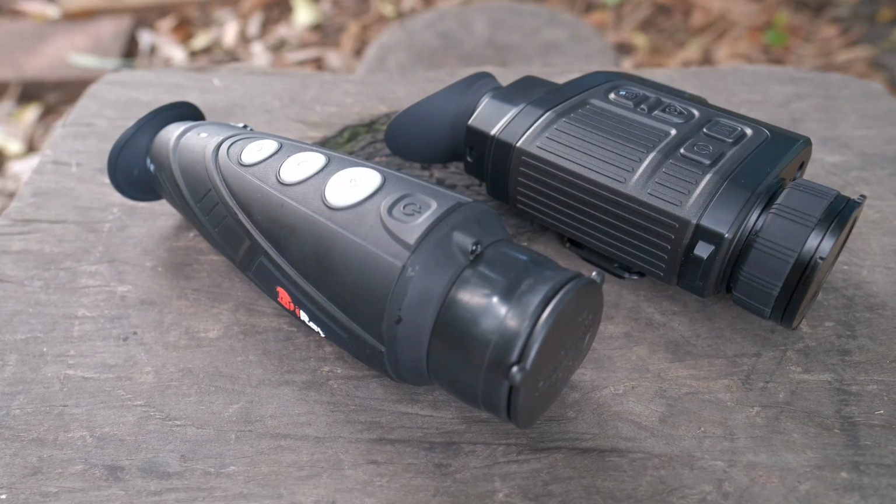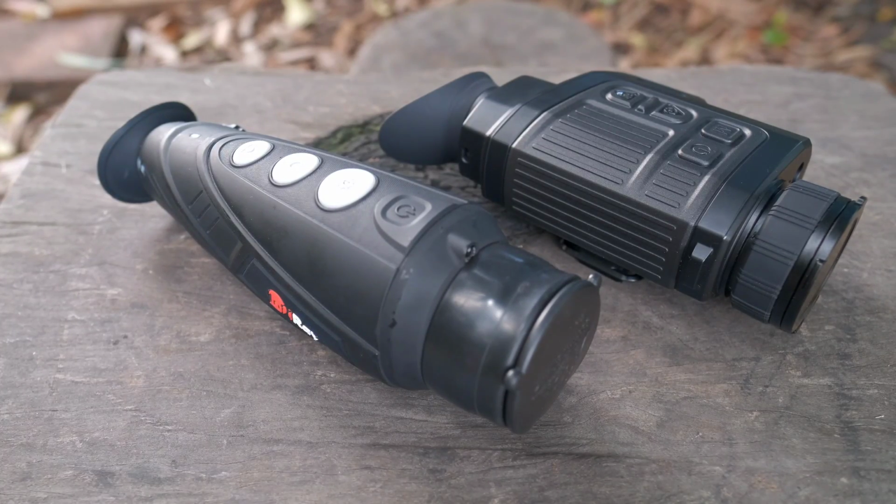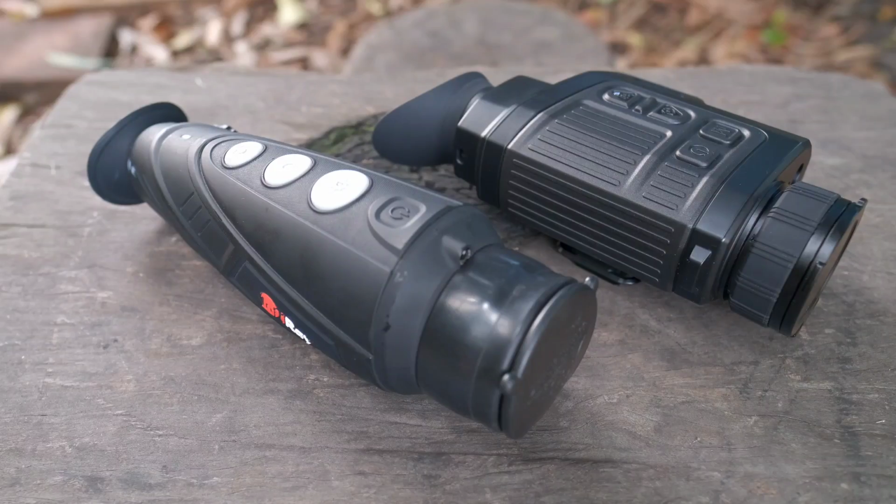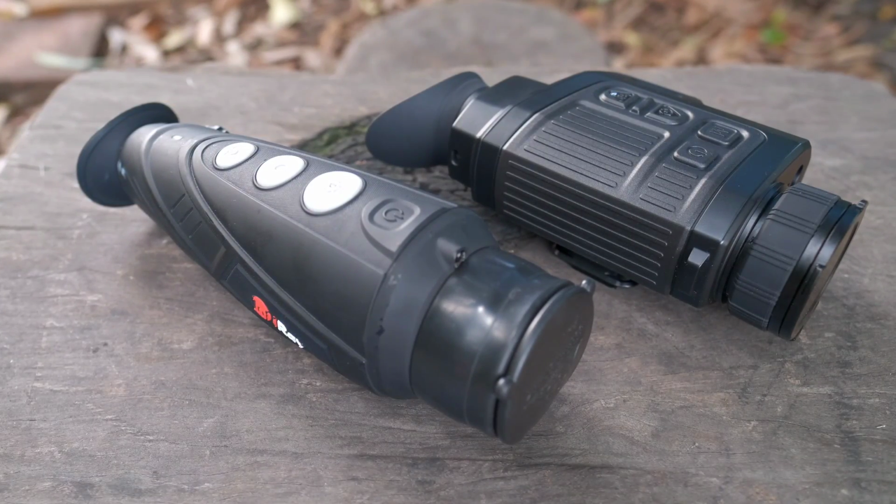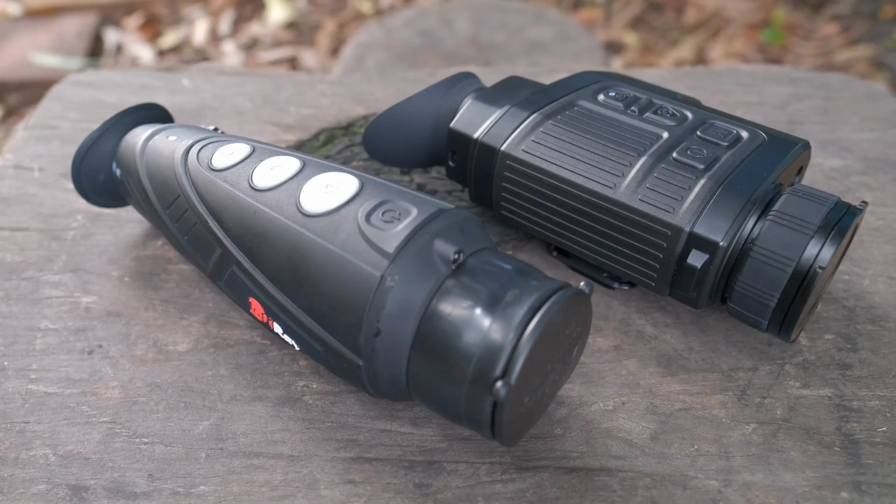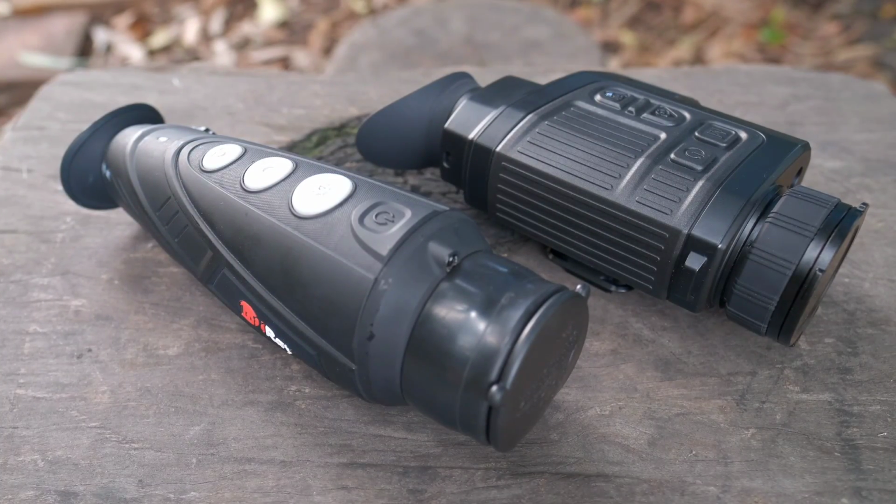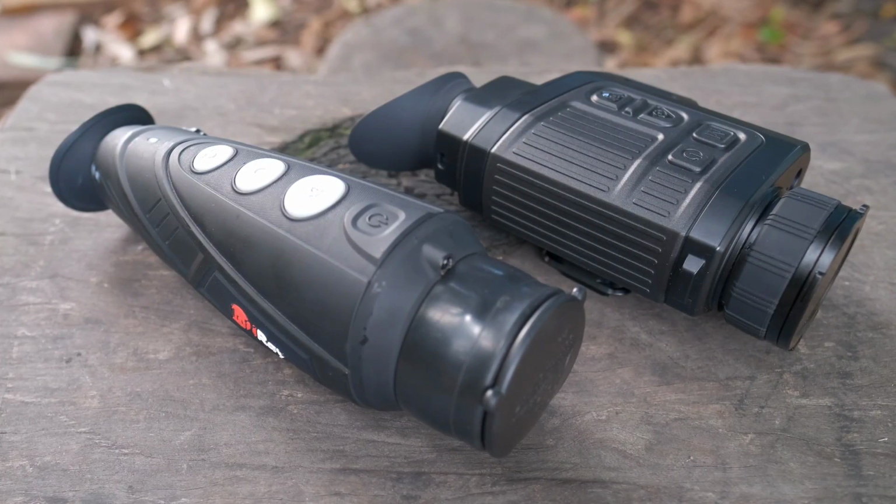I did find that the image or temperature gap is easier to see with my E6 as it's not as sensitive. Pros and cons to both, but it has been nice with my E6 for animals to really pop as a hotspot in the image. The Finder, while having more detail, depending on the terrain, can take a more detailed look to determine what it actually is that you're looking at.